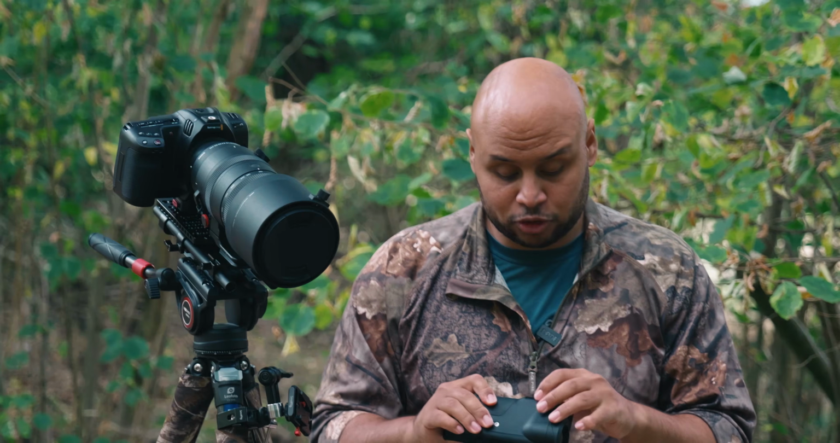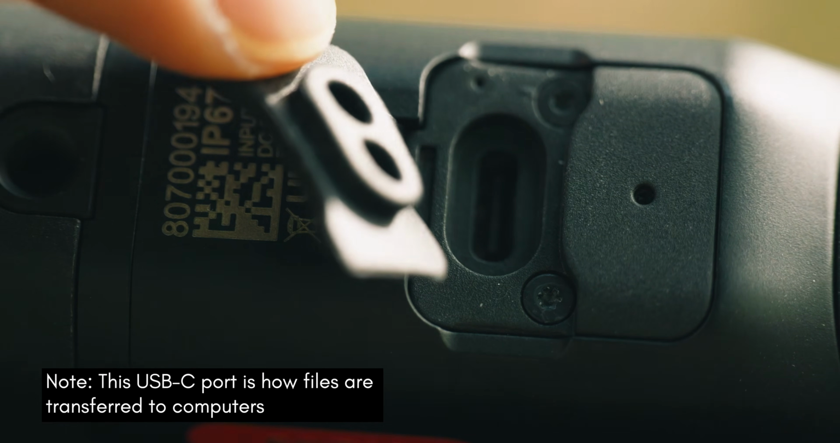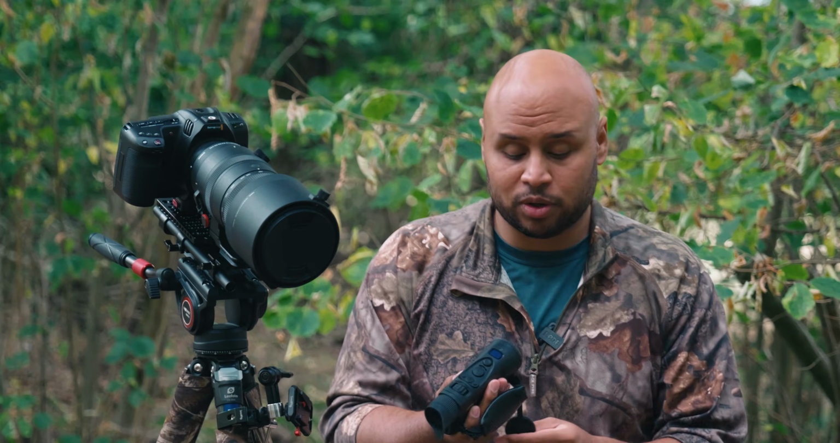Areas of improvement, I think I would love to see a micro SD card option, somewhere you could put a micro SD card in. On the bottom, you've got an option to use your USB-C charging cable, but other than that, there are no other ports. Being able to install a micro SD card would be useful for adding extra memory, and if you're a filmmaker like me, it would make it a bit easier to share that footage to your computer. Of course, you can plug the device straight into your computer as well, but that would be a nice touch.